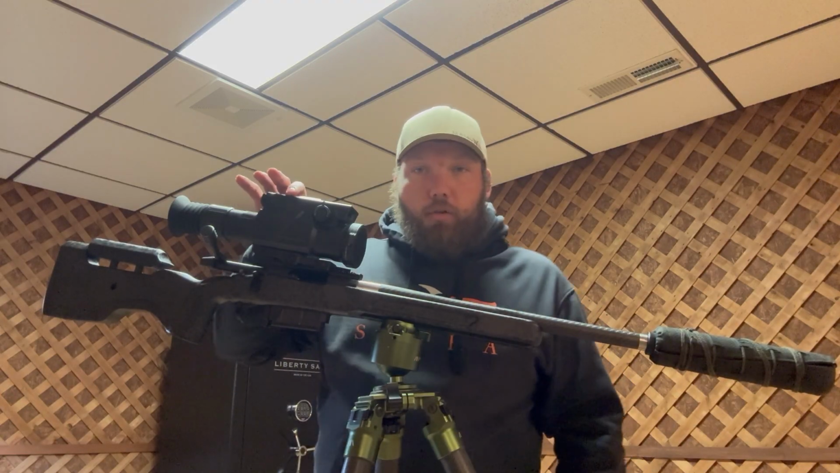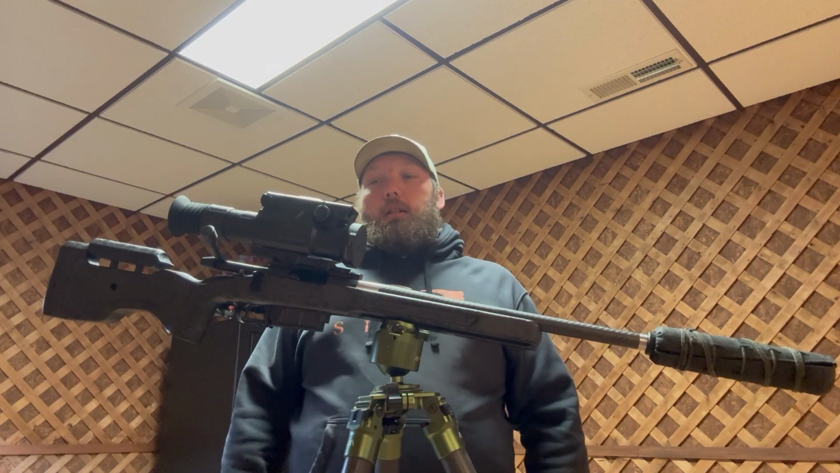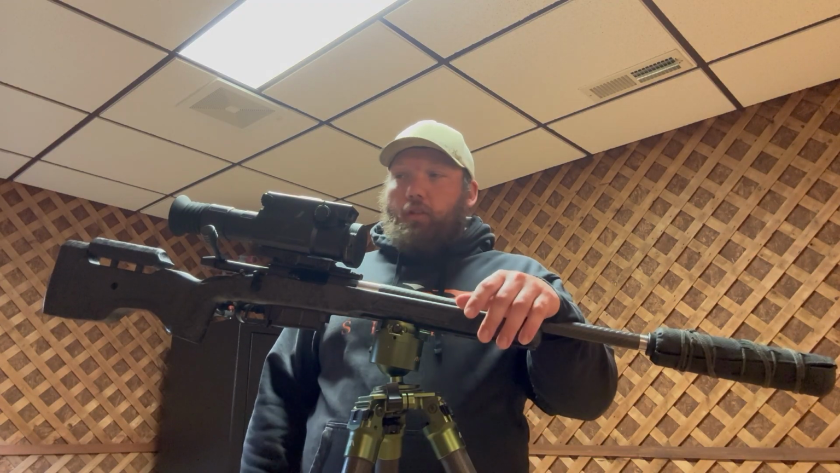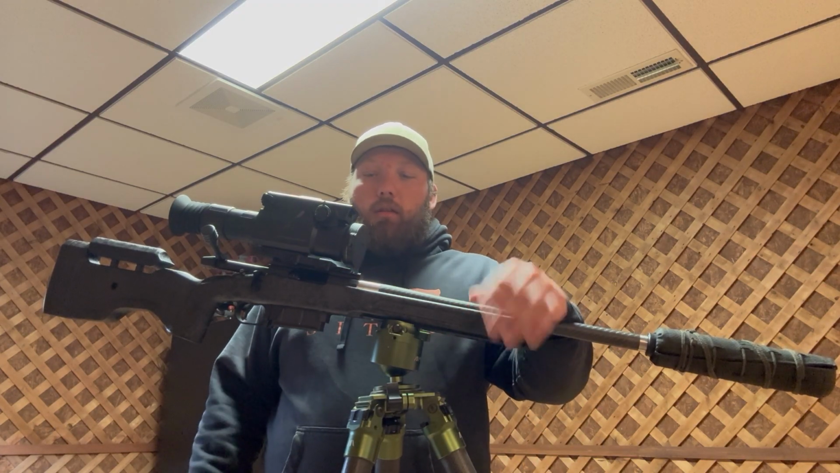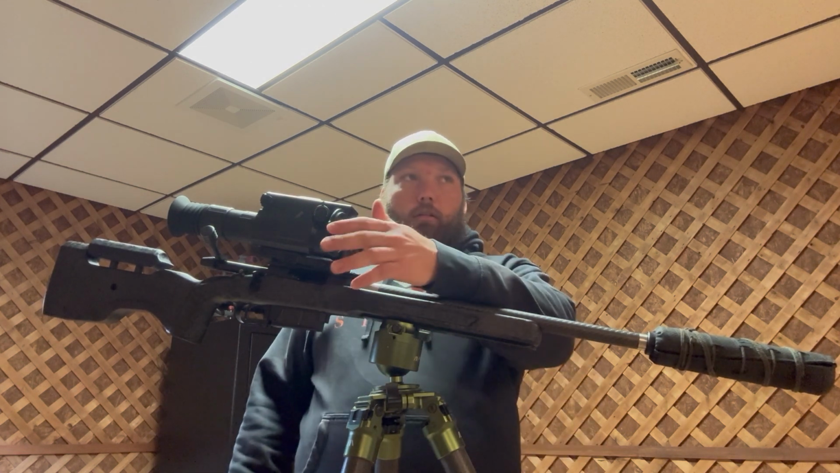To turn it on, there's an orange button up here. You hold it for 5 seconds and it will light up RIX, and then I'd say within 15-20 seconds the scope's up and running and ready to go, and you open the lens cap and focus her up and you're ready to shoot.